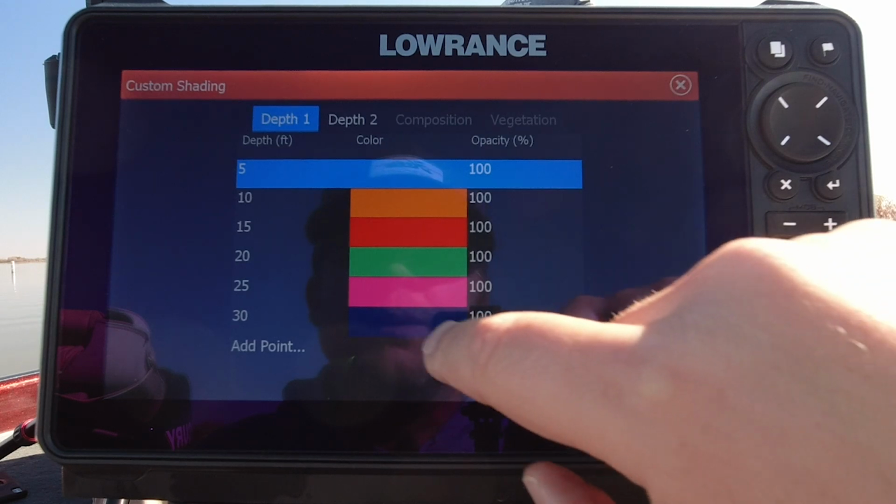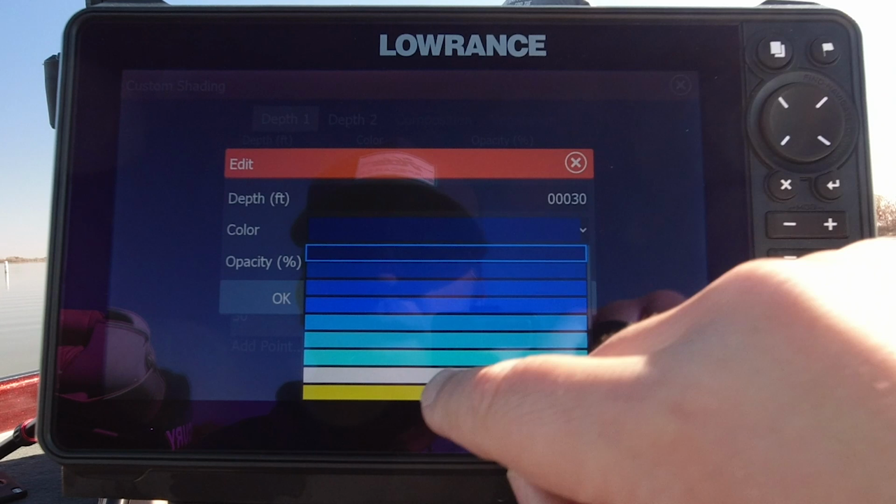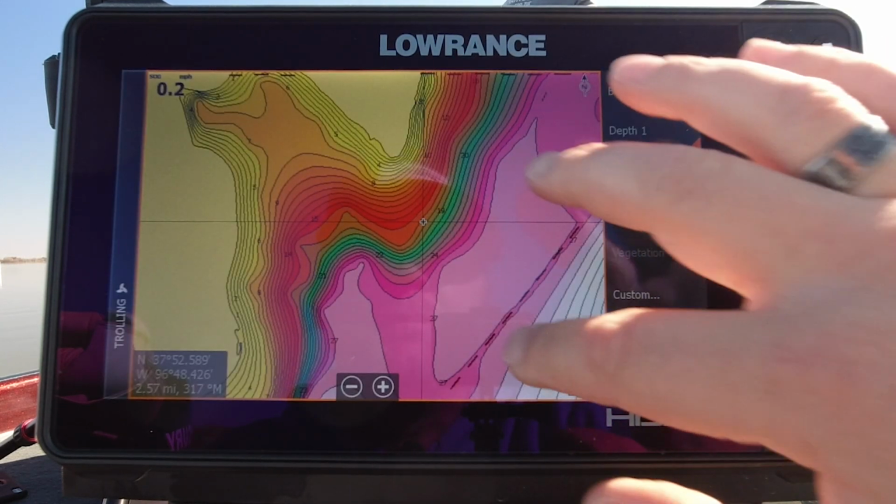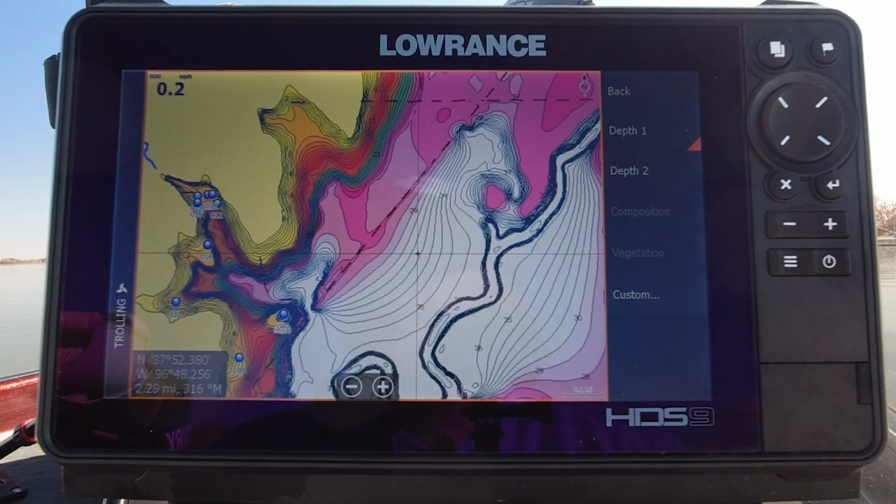Again, you can go in and change these very easily. If we don't like something, a depth or a color that you have, we can easily go in and change that. So we don't like this blue. It's not popping to our eye. Let's change it to white. Go back to our map, and now we can see that it has changed. Our deep water, 30 foot and out, is all going to be white.